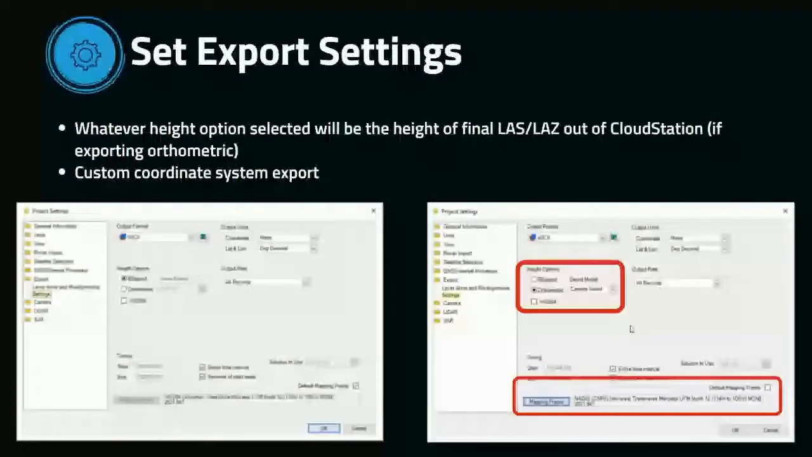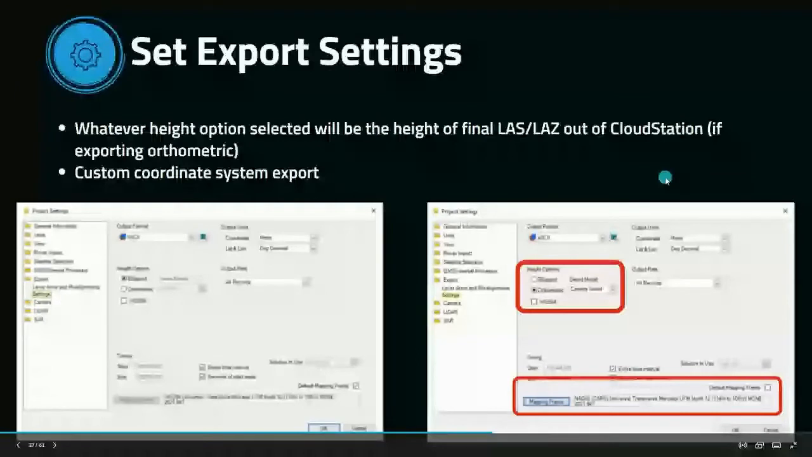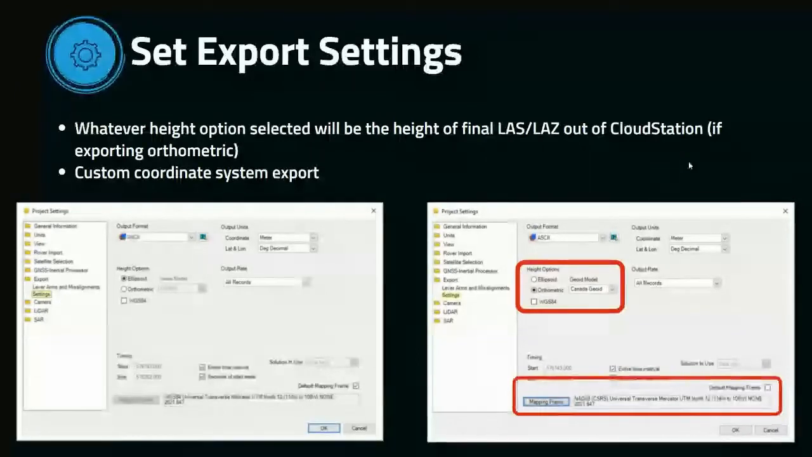And the only reason I want to show everybody this is because we have custom coordinate system export. So you can see here, we have all the Canadian geodes built in. For example, I select the Canadian geode HT2 here, and then I can select my mapping frame. So for us, most of my clients are using NAD83 CSRS, and then it'll auto select the UTM zone that it was flown in automatically for you. But if you have a more custom system, we can import that as well.